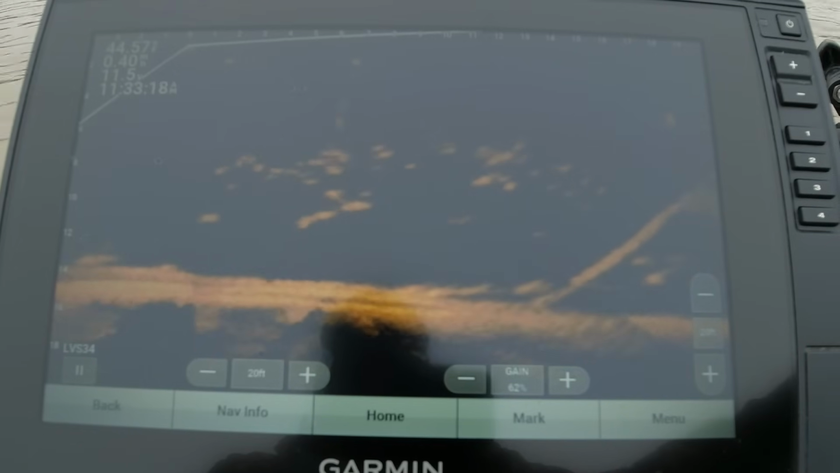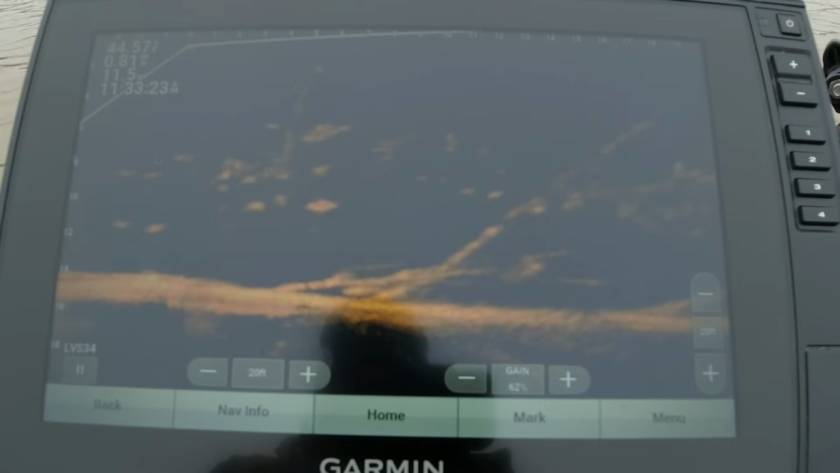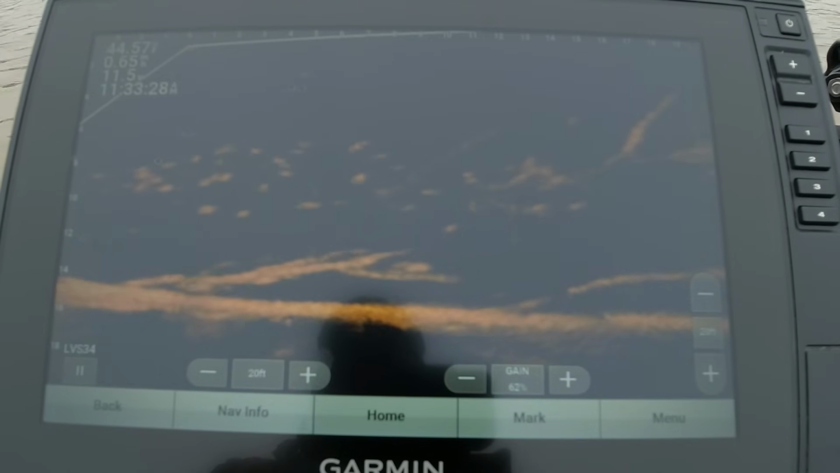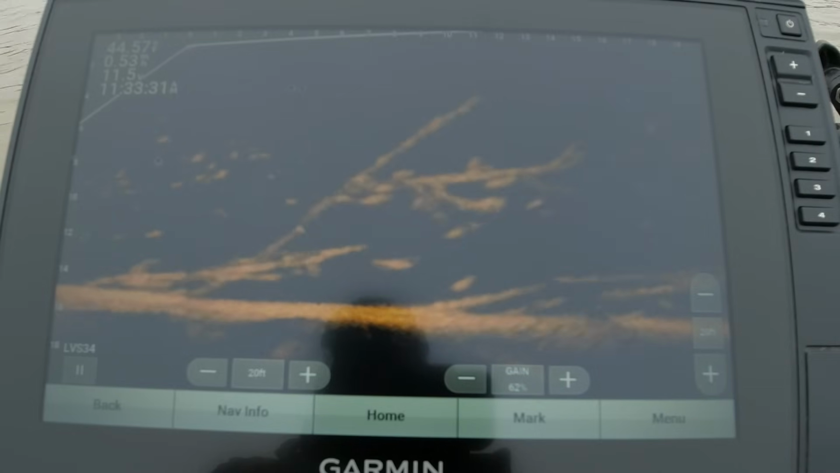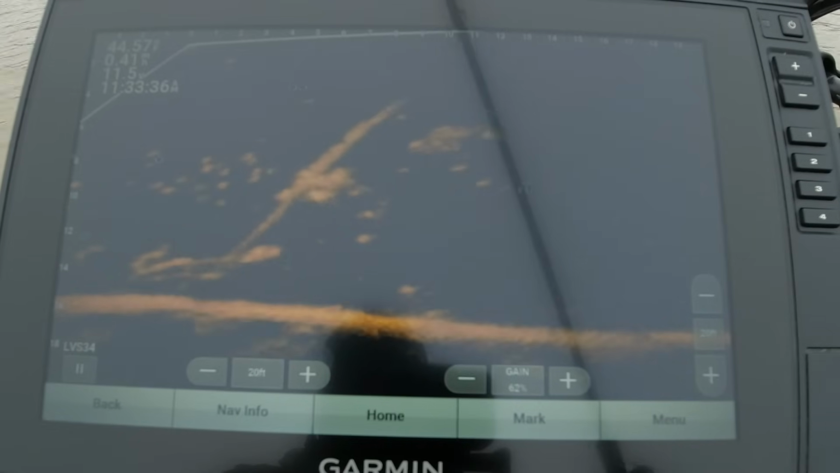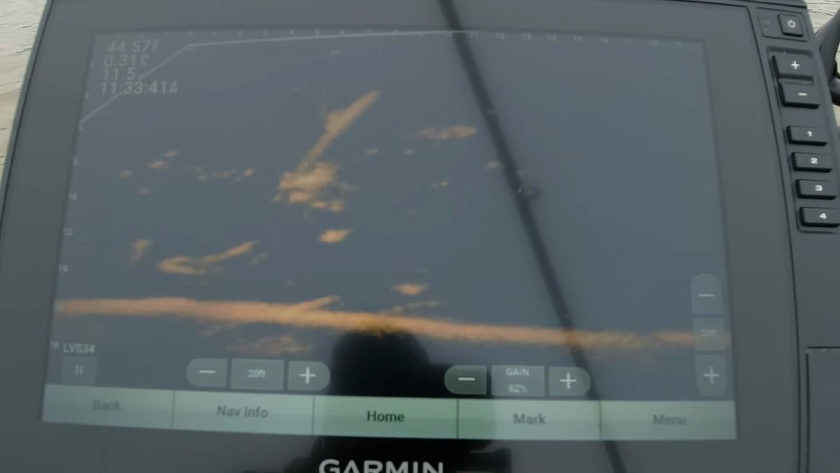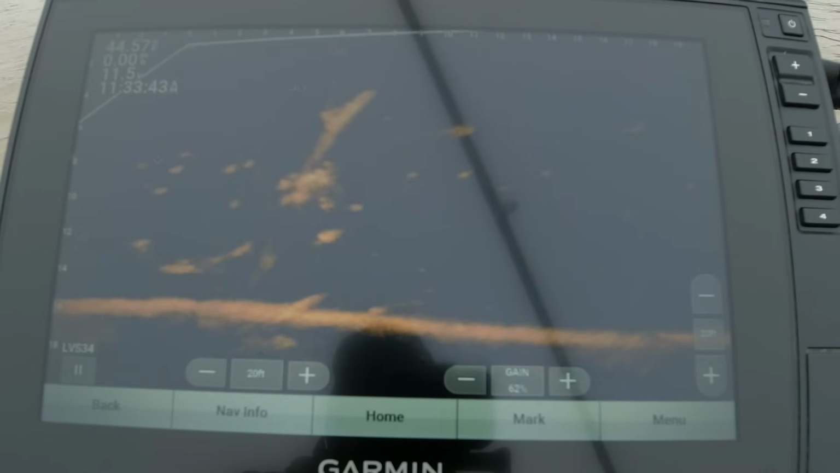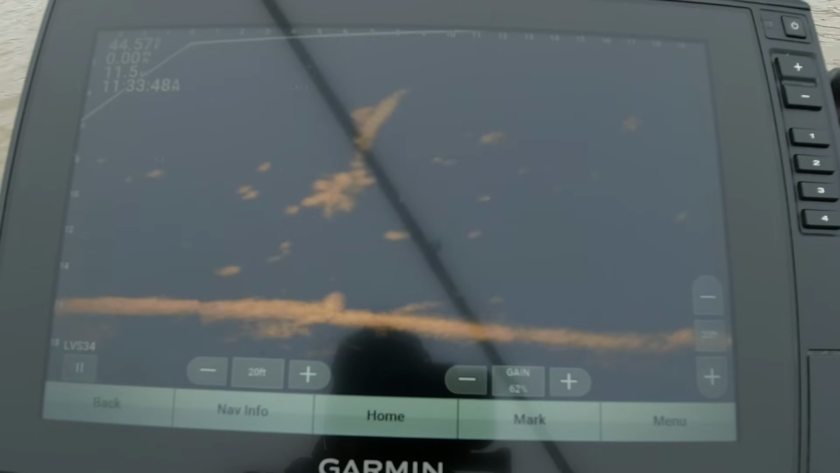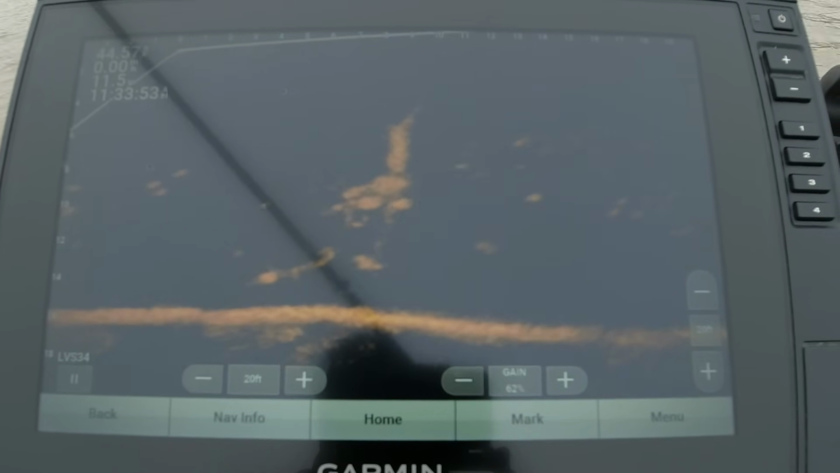Oop, he ain't liking it. I think that boat slap is spooking them. When they're taking off, they're taking off. Alright, here's a couple more right here on the structure. Let me slow my troll motor down. Troll motor speed. There's that wind again pushing me sideways.